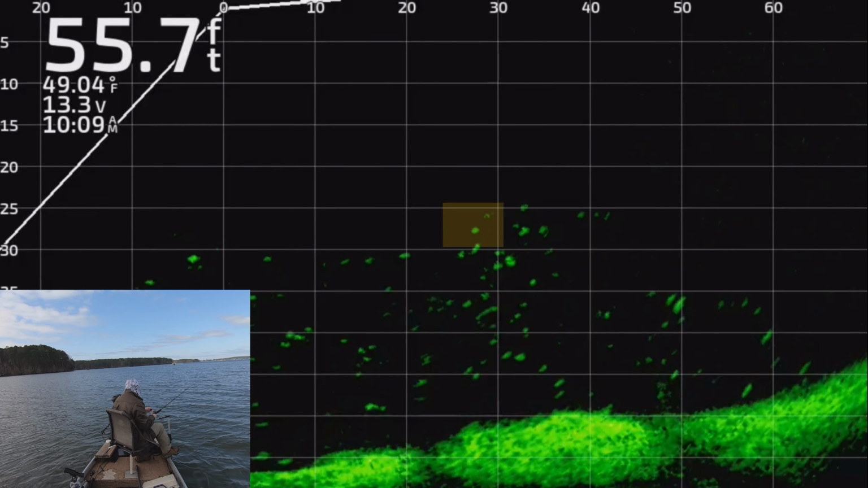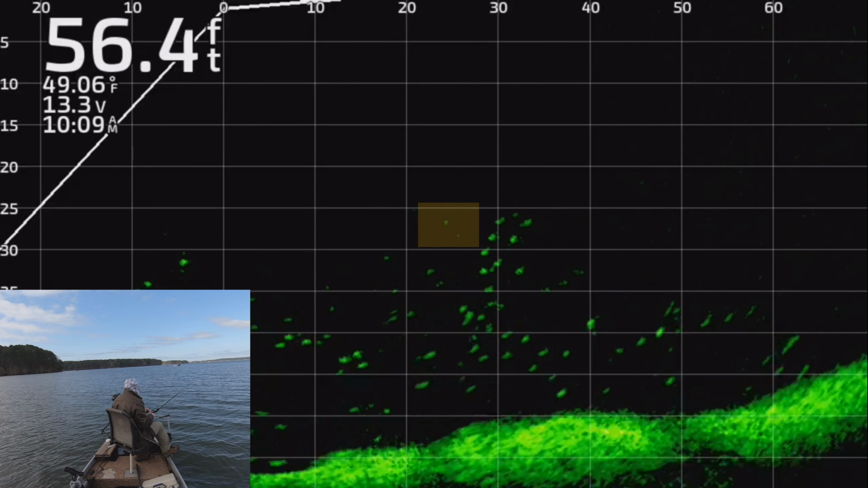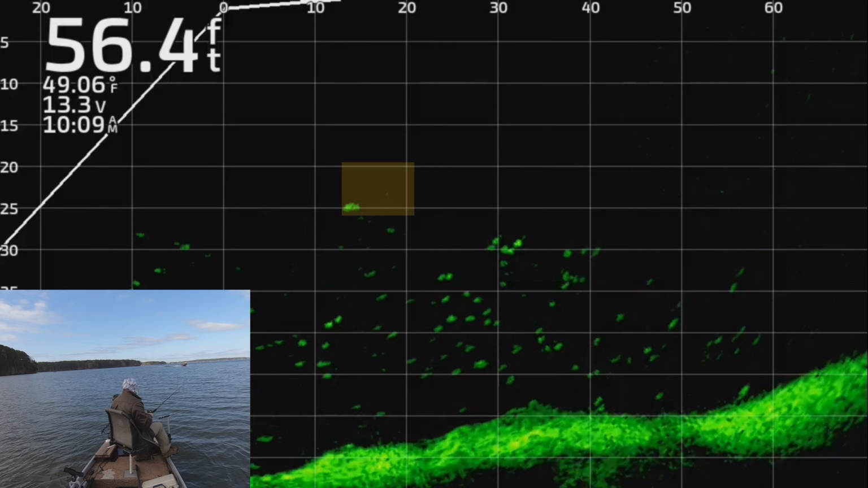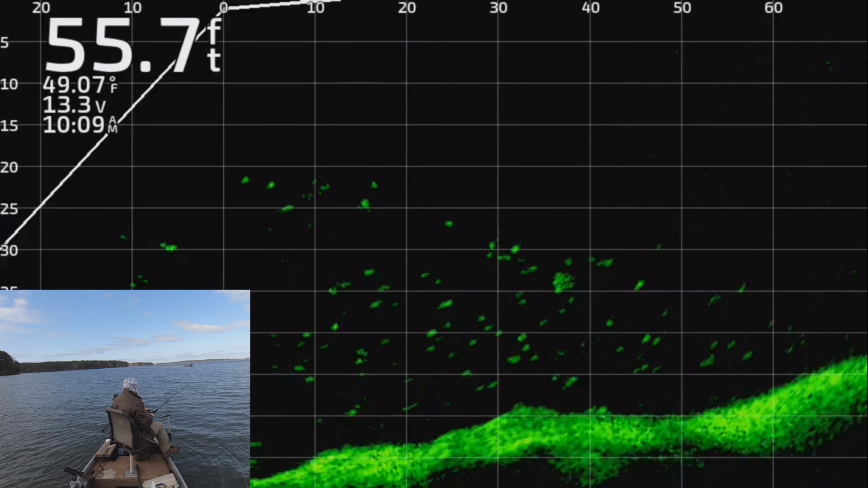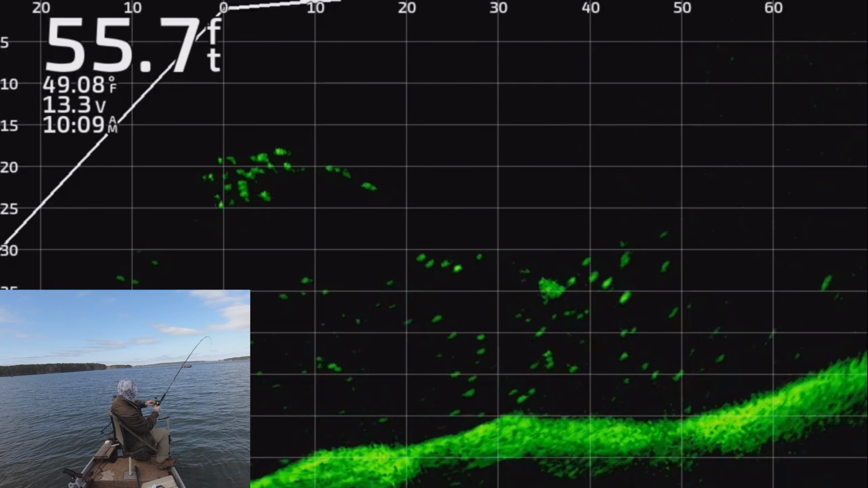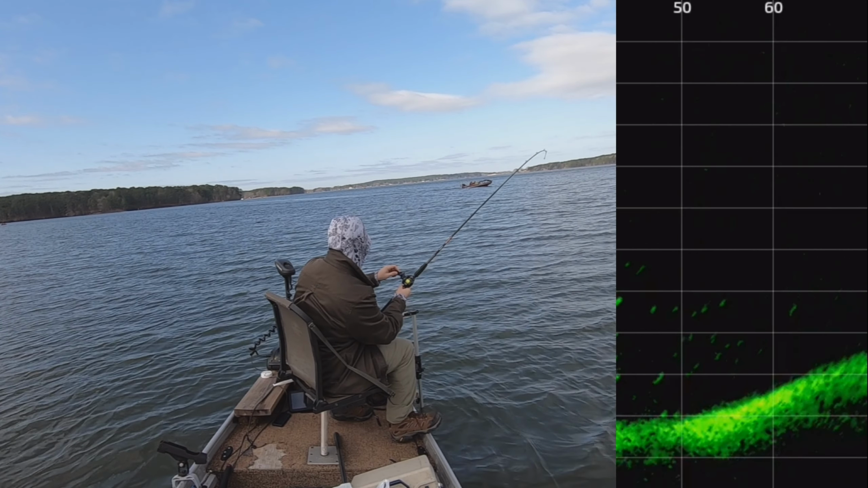And watch what happens when the school comes by this rattle trap I've got running around. That's actually a Yozuri Rattling Vibe. It's what I'm using there, and it's what I used most of the day today. They like anything loud and flashy. There he comes. All right, they've seen. Yep, there they go. And you saw the whole school of them. When they heard it and noticed it, they all attacked it.